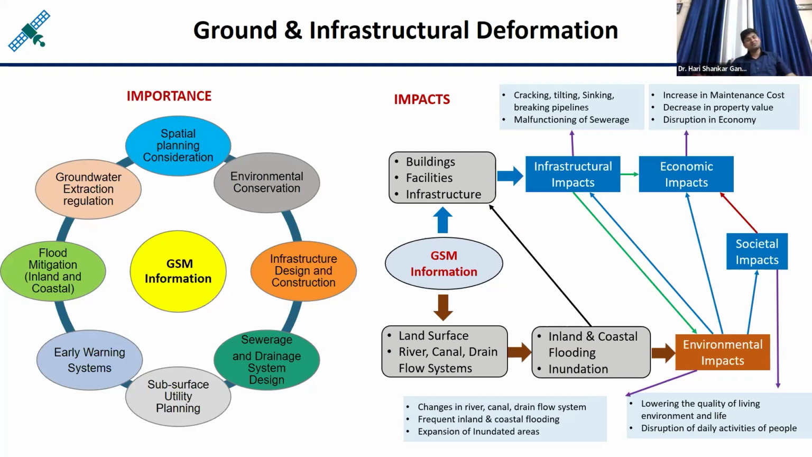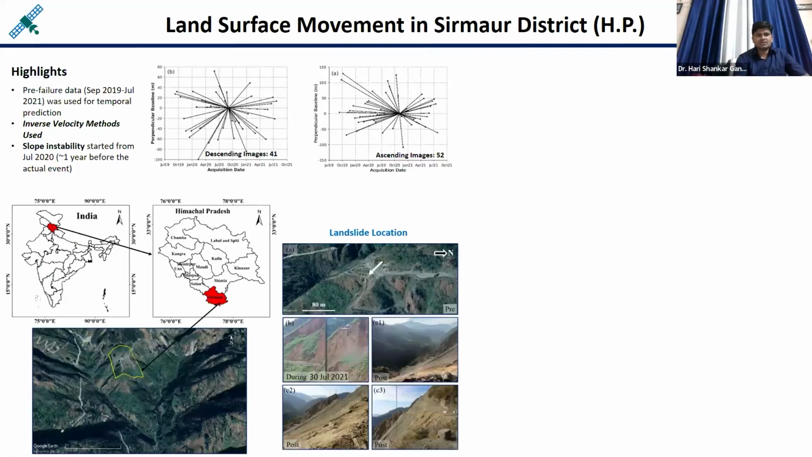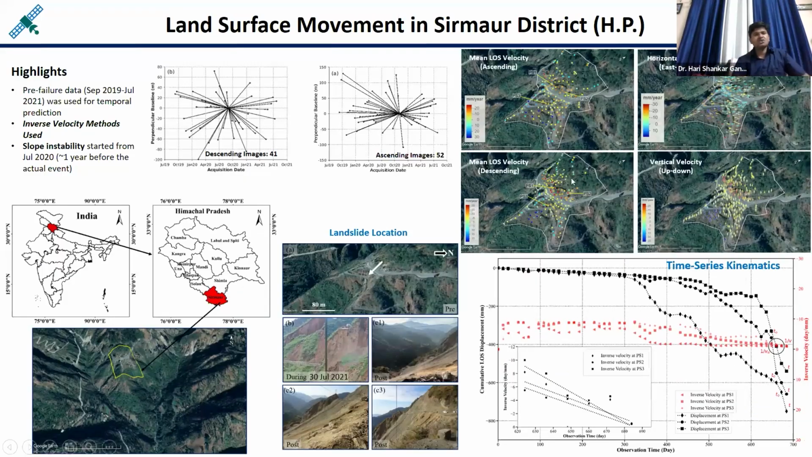Such kinds of problems you can handle very easily if you have the knowledge of InSAR, interferometry. Here I want to just show you one example of a landslide in Himachal Pradesh. This site is along National Highway 707 in the Sirmaur district. I did this analysis using interferometry with ascending and descending data sets, and the landslide was predicted using the kinematic variables, meaning the time series of the displacement.